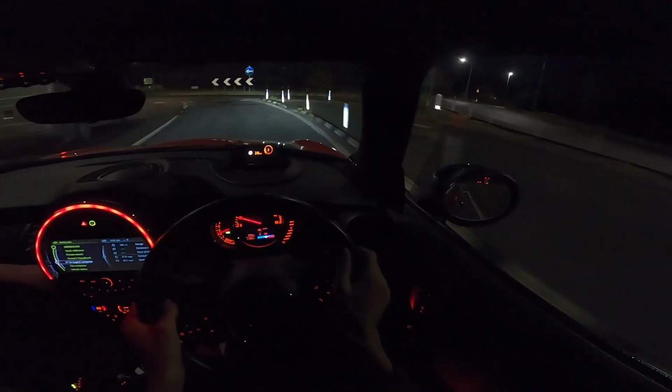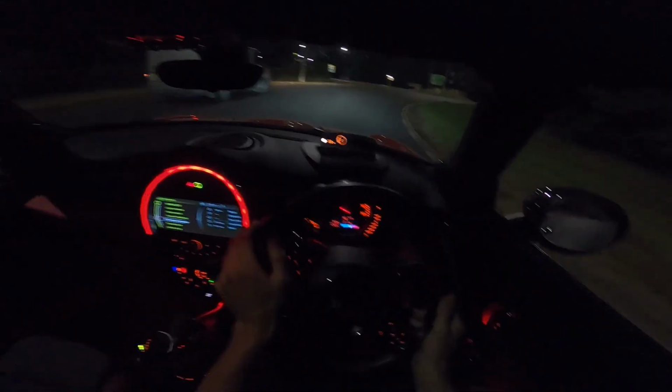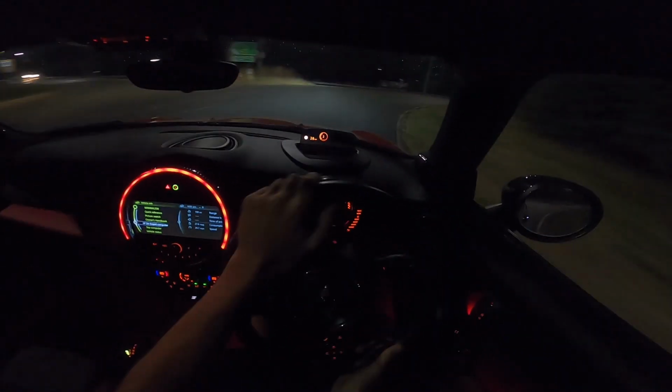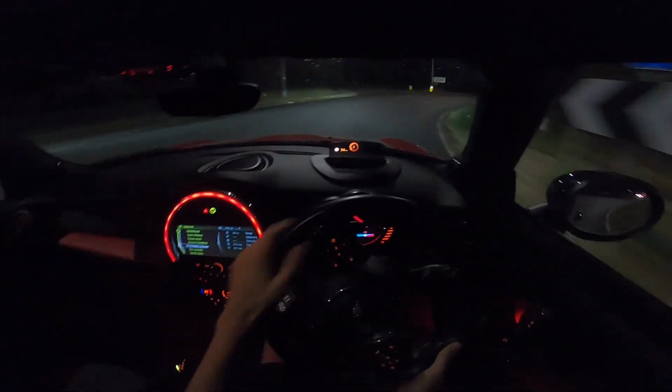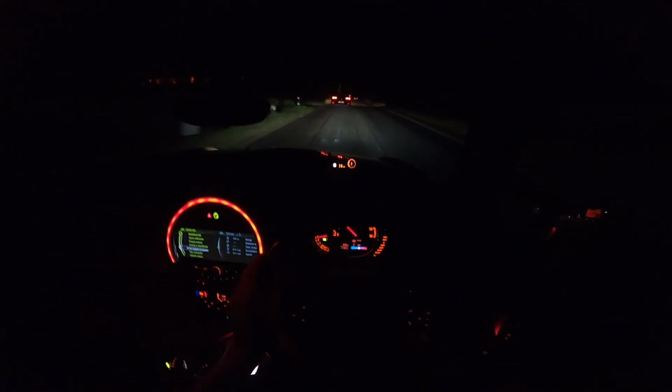Put the window down again. Show you some of the cornering. I mean, look at that. Around here. I mean, bro, that is mental. It could go even faster if it wanted to.